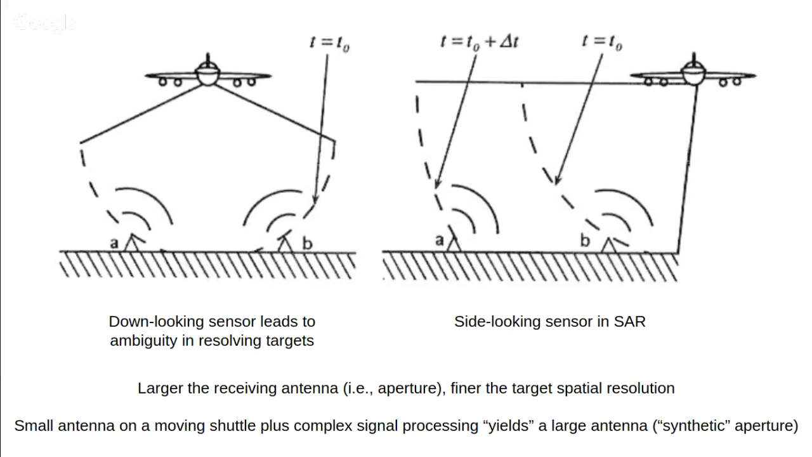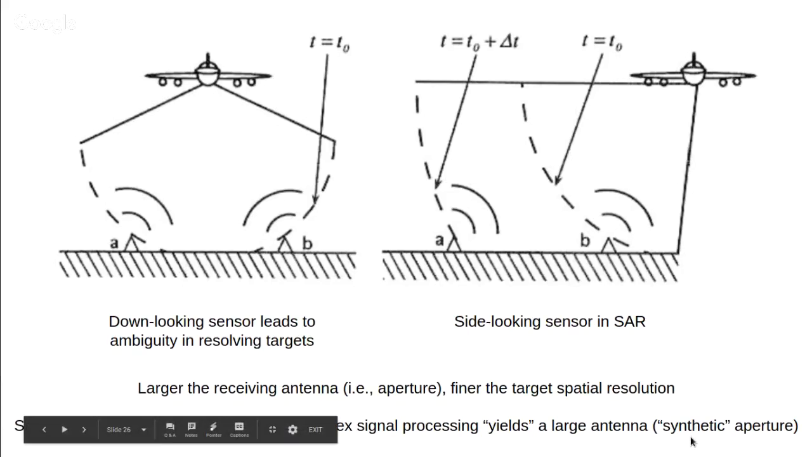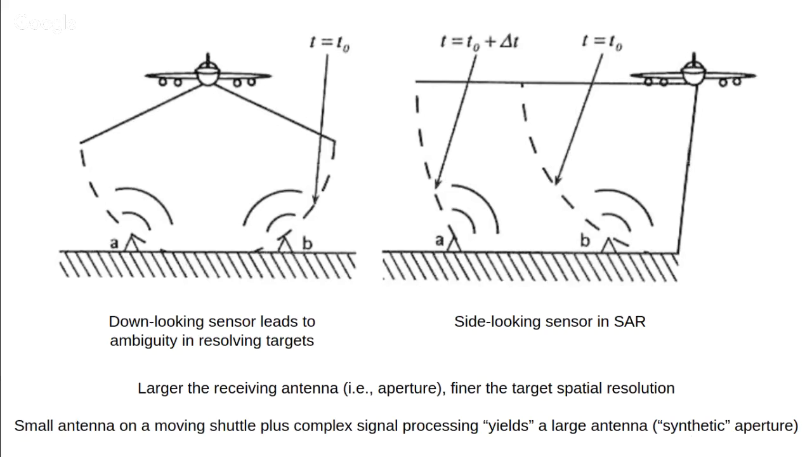So in order to not be limited by that, scientists use complex signal processing techniques and the motion of the shuttle itself to synthetically build a large aperture sensor. And that's where the word synthetic in synthetic aperture radar comes from. The aperture that actually manifests is synthetically derived, and it's much larger than the physical antenna that sits on the shuttle itself.